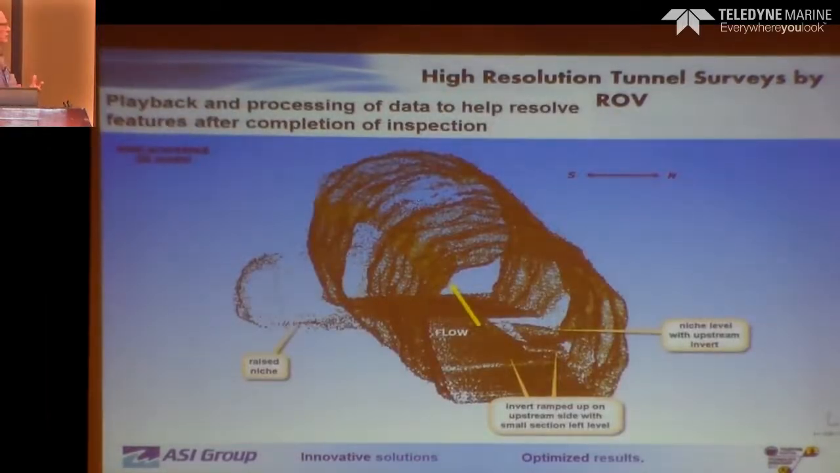Playing it back afterwards, all the data is collected with the PDS software, which integrates everything nicely and allows us to play it all back. Then we clean it all up, and we finally could figure out what that section of the tunnel represented.